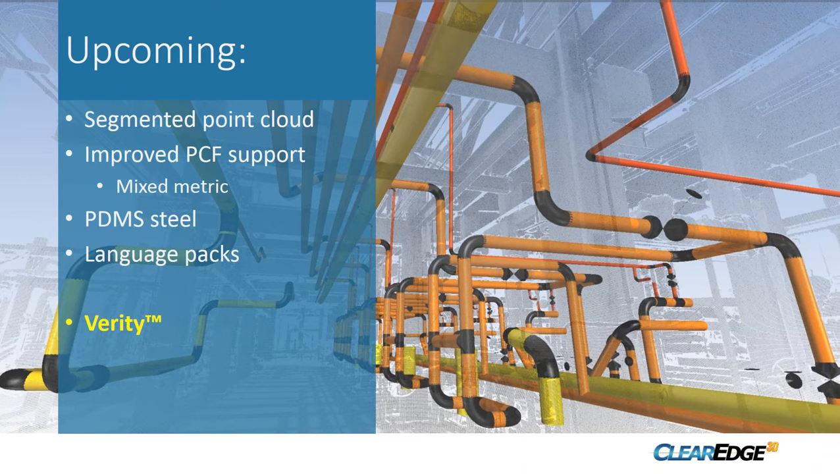And then a biggie that we've been working on, if you haven't heard about it, is a new product called Verity, which has an engine for comparing design models against a point cloud. Some of the technology that we're building there is eventually going to work its way back into the EdgeWise suite, which will open up a whole number of new workflows.